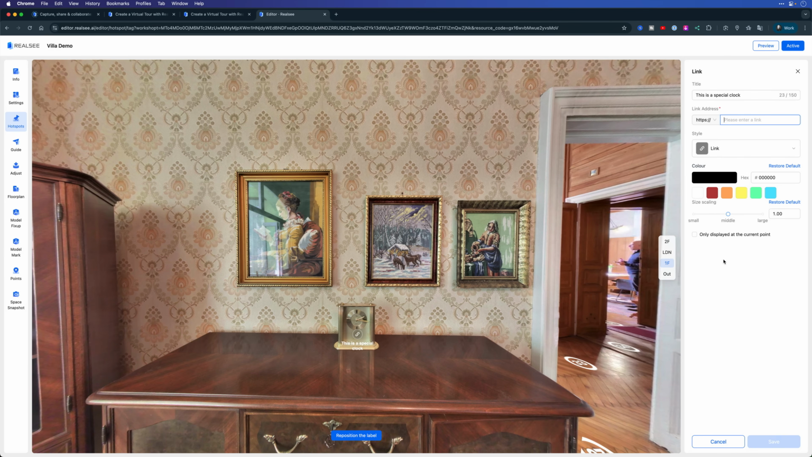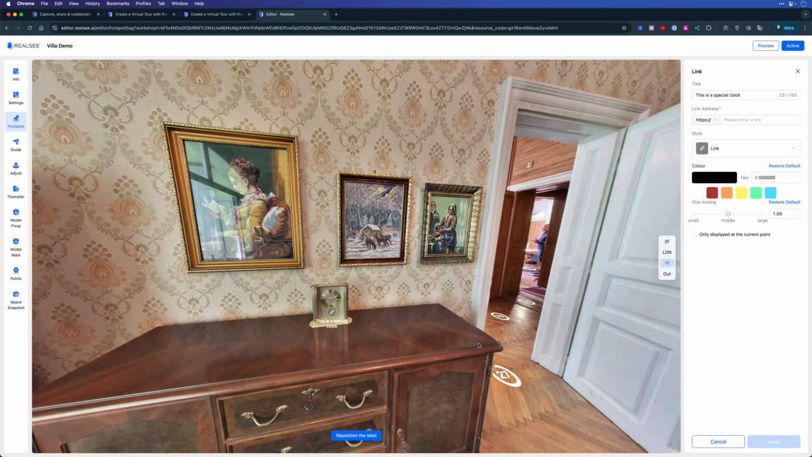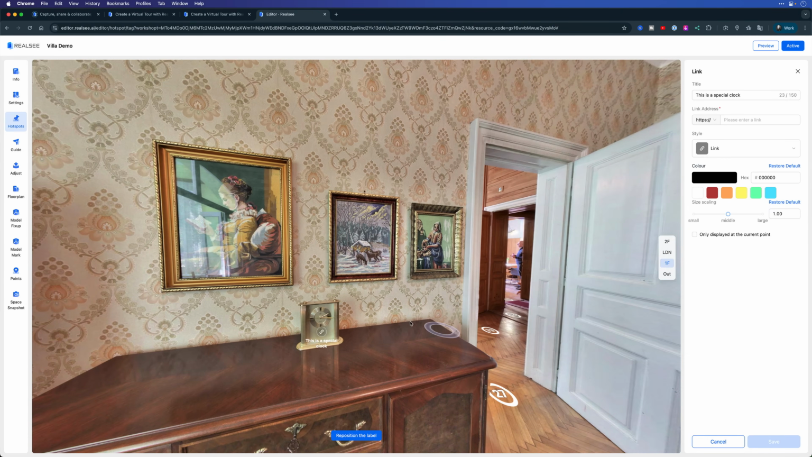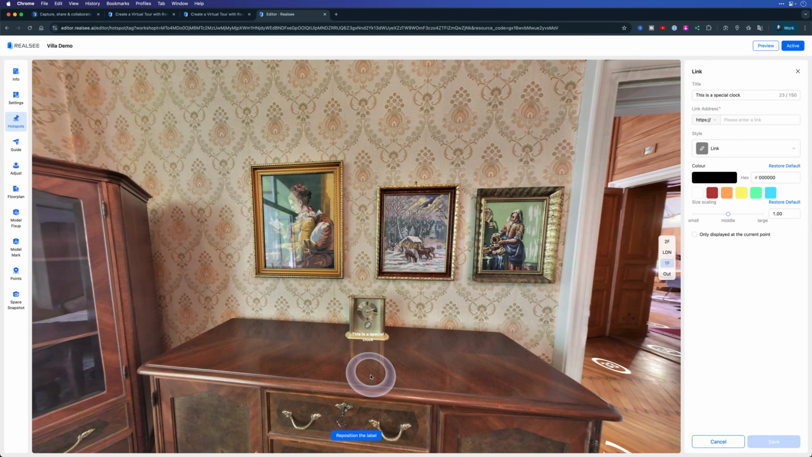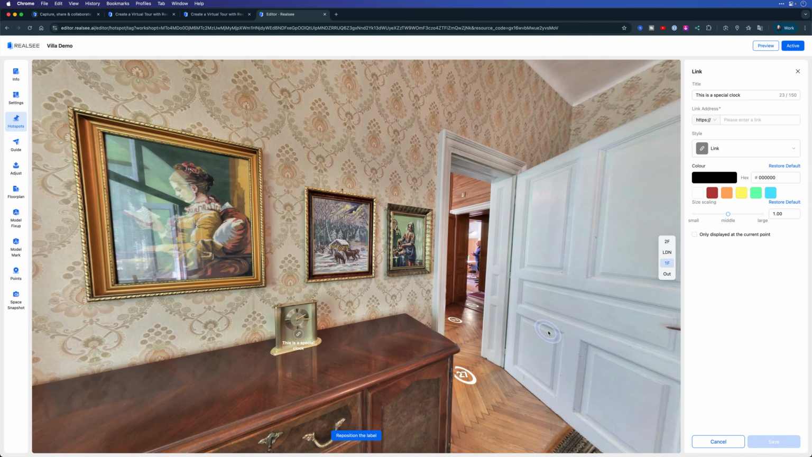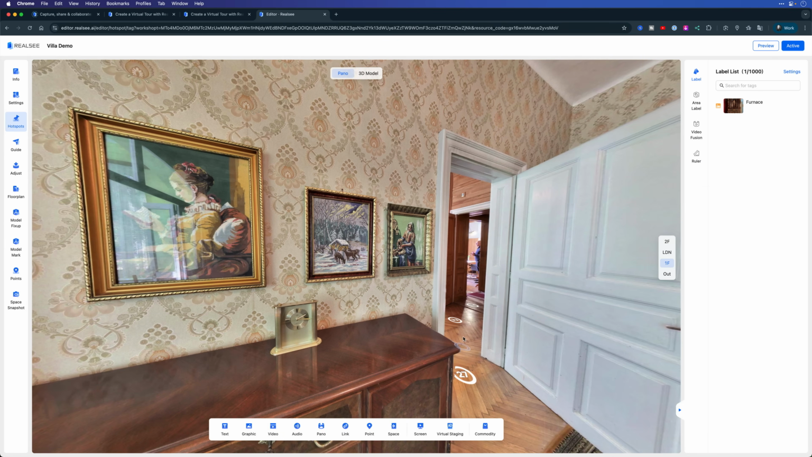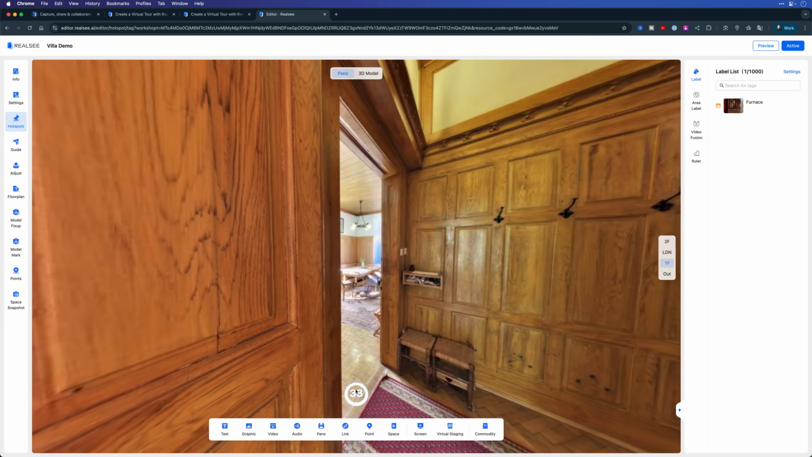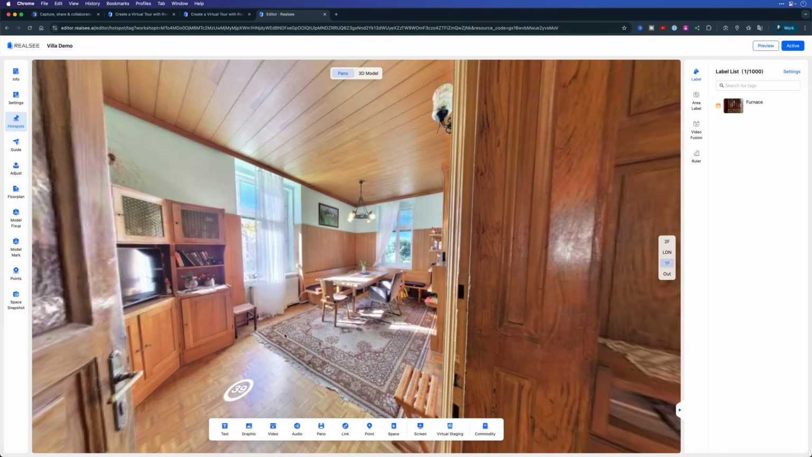You can also choose to have that link only displayed at the current point, meaning that if I was to jump over to, let's say, point 27 or over here to 17 and look back at this, I wouldn't see it. I would only see it while I'm standing here, or I can have it visible anywhere, which is the default. Another really cool example of this is putting an image on a TV screen. So let's go ahead and head into the kitchen where there was a TV set up.